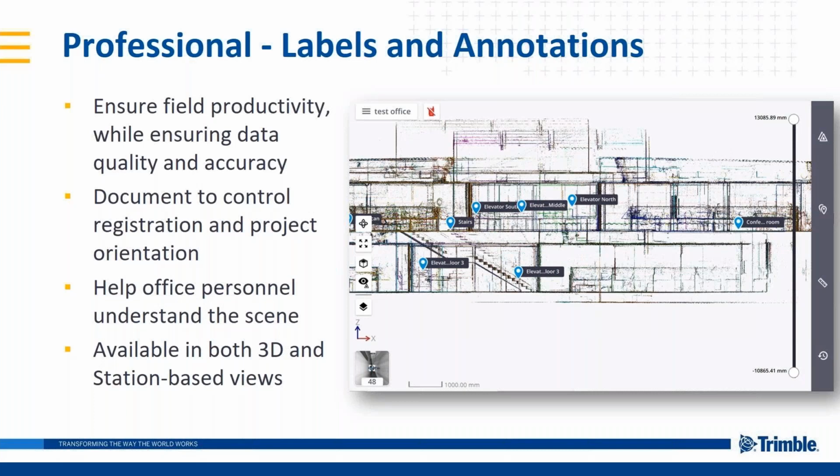For example, on a multi-floor building, not knowing if they were on the 1st floor or the 5th floor or the 6th floor, they all start to look the same. So being able to go in and tag each station so that you knew exactly where that scan was done is really going to help in the end when you're putting together these large projects.